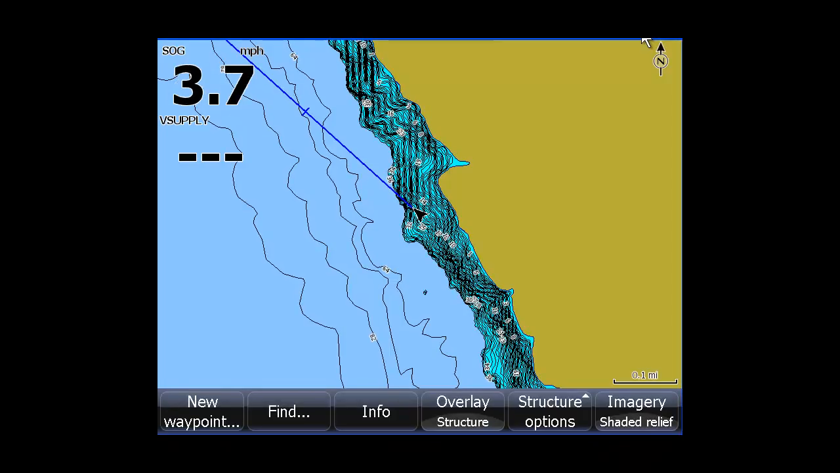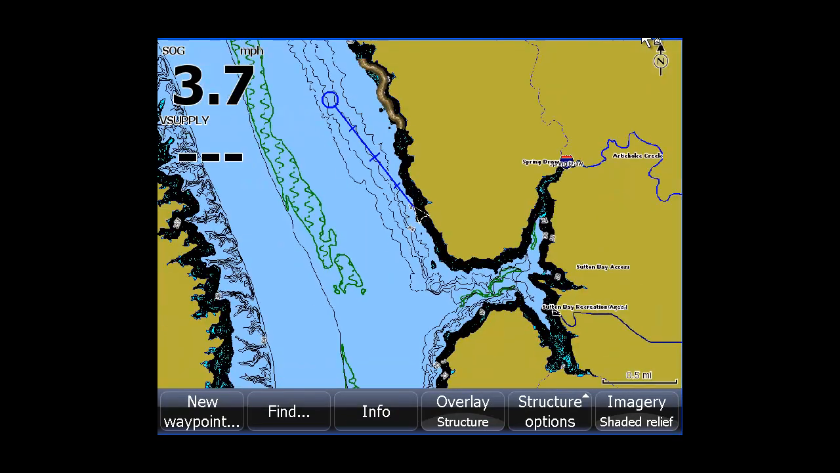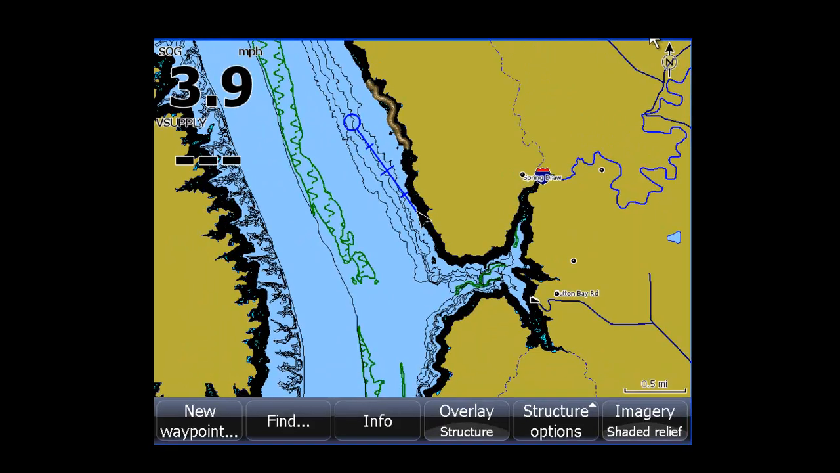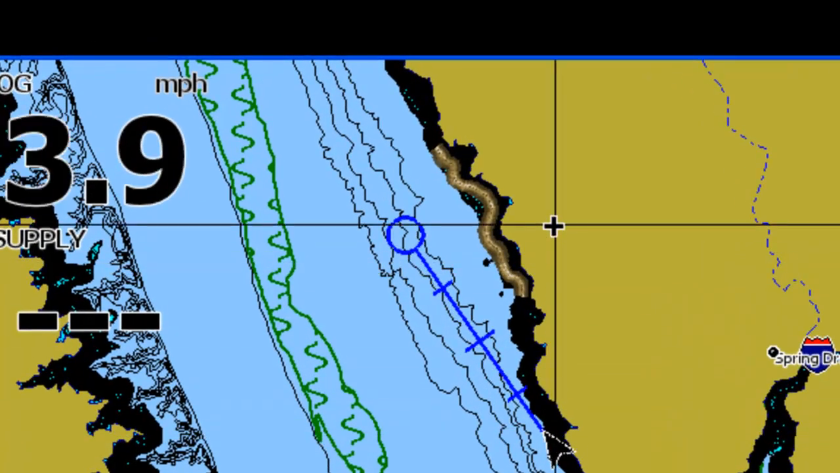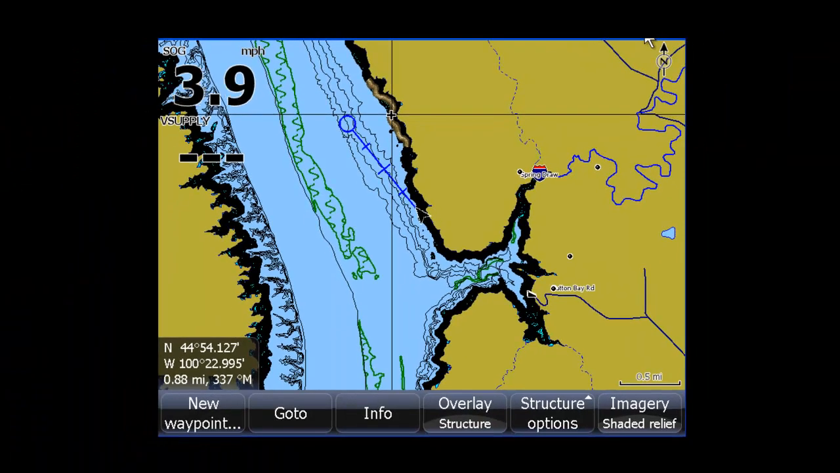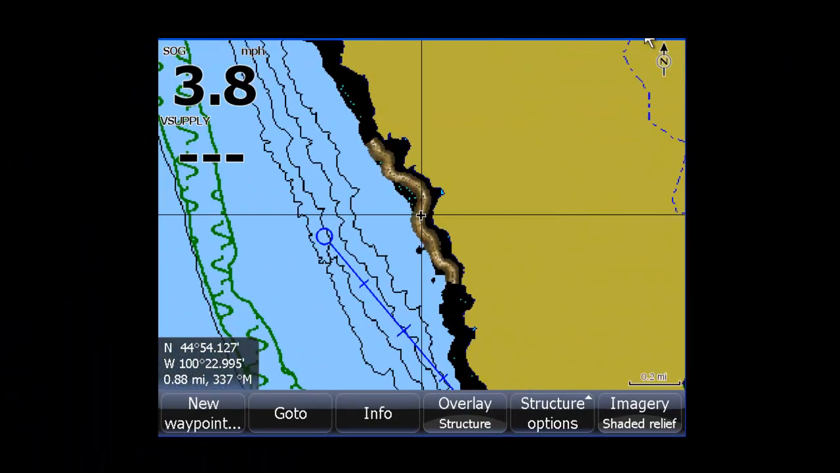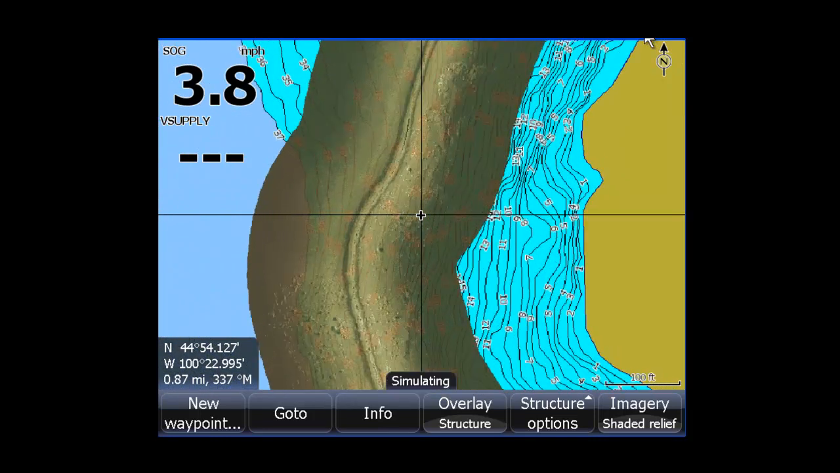Well, let's go view that map that we just converted. Let's zoom out and see if we can see it somewhere. There it is. It's along the shoreline. Use the cursor with the arrow keys, go over, center it on it. Now zoom in, and let's see what it looks like. It's a path you made along a shoreline. As you zoom in, you say, wow, look at that, patches of rocks everywhere.